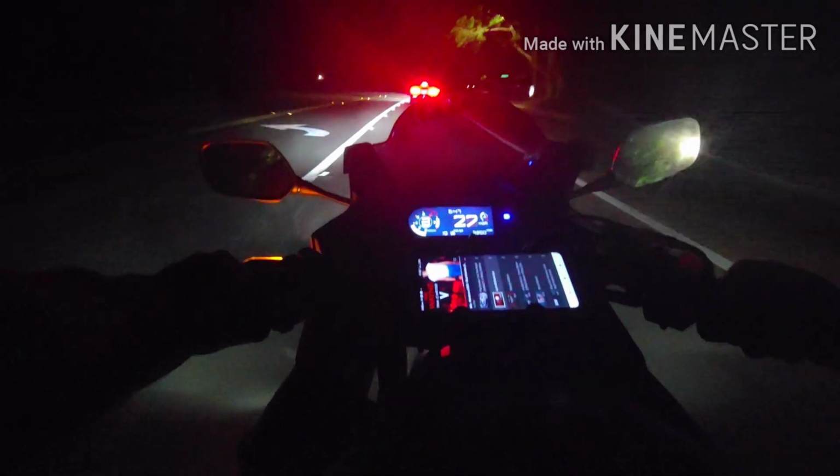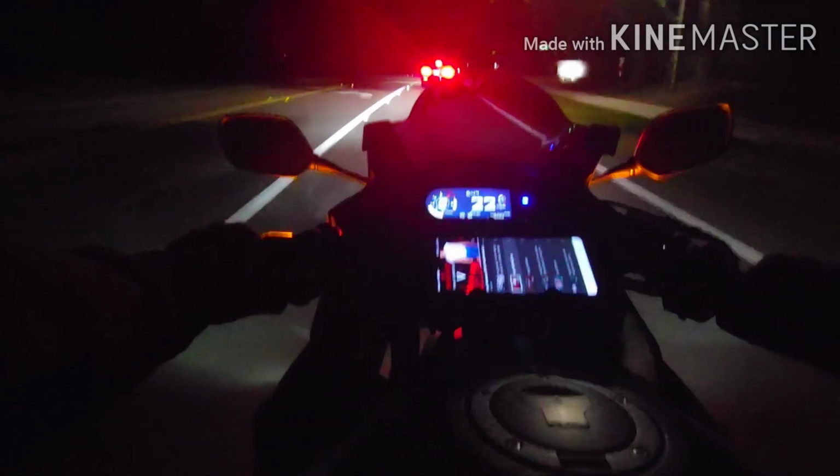Pressed it by accident. That's the first time I actually pressed the horn, clicking on my indicators. But I've heard people talking about this bike doing it before. First time. Well, got it on camera.